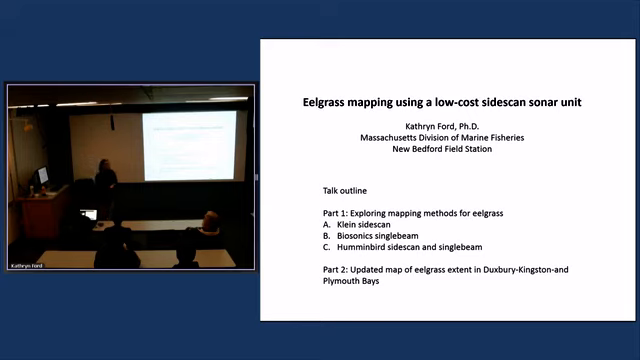So today I'm going to talk to you about eelgrass mapping using a low-cost sidescan sonar unit, some work we did last summer. And if I have time, I'm going to include a second part to the talk. So the first part is about some equipment exploration that we've been doing, and then hopefully I'll have time to get to the actual application of all of this work, where we've seen a dramatic loss of eelgrass in one of our 3 bay systems in Massachusetts, and we're trying to quantify that loss and record it, because a lot of times we know about these losses, but we don't actually record them.